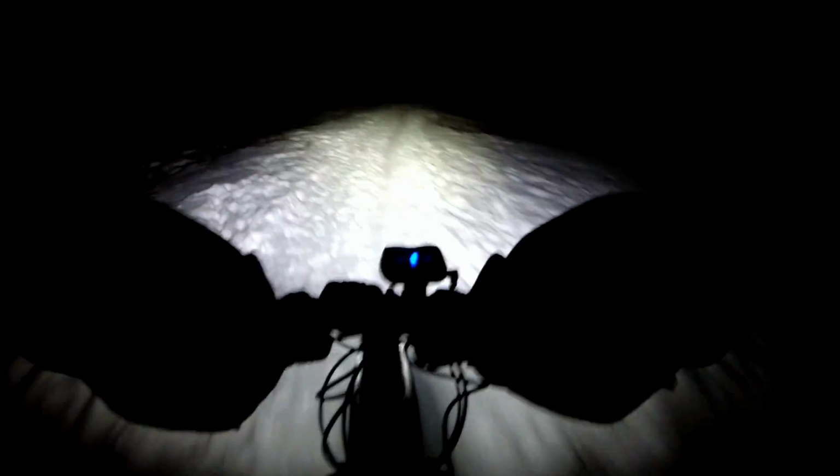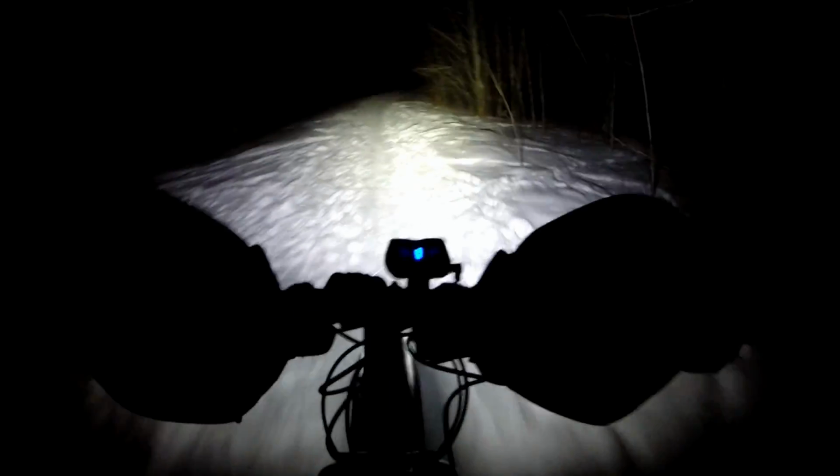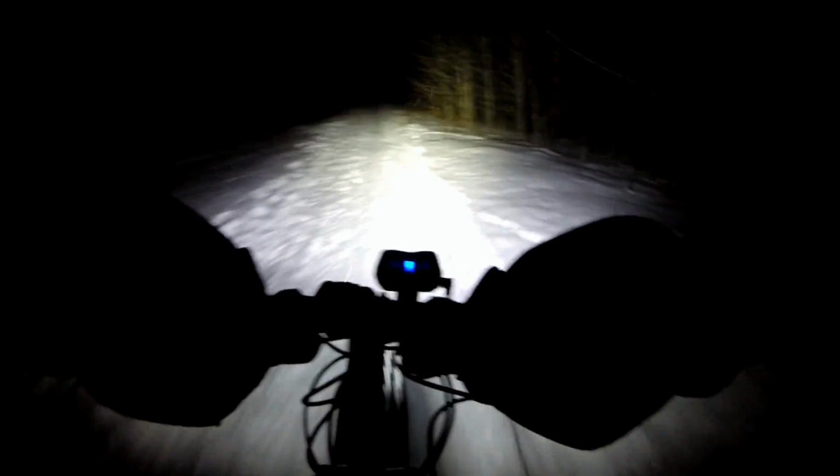At the 2nd highest setting, I'm assuming it's like 250 lumens. It lasted, well, considering we did stop a bunch of times to switch batteries, take leaks, take drinks, it did basically last 3 hours in the minus 20 Celsius-ish. So it's pretty good for an old battery.